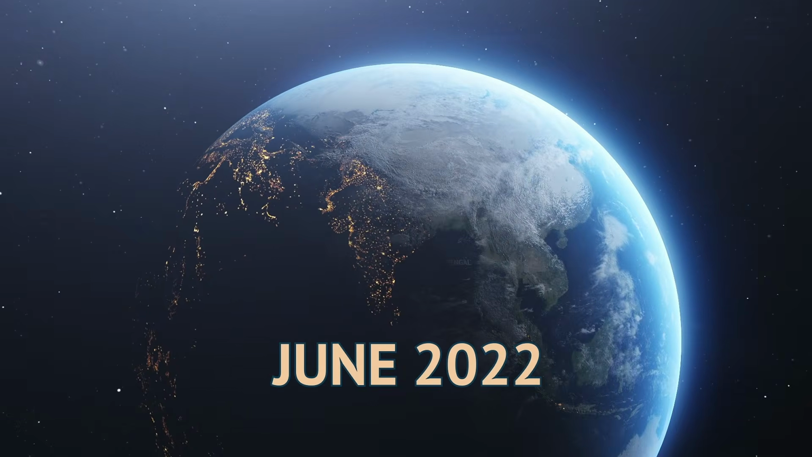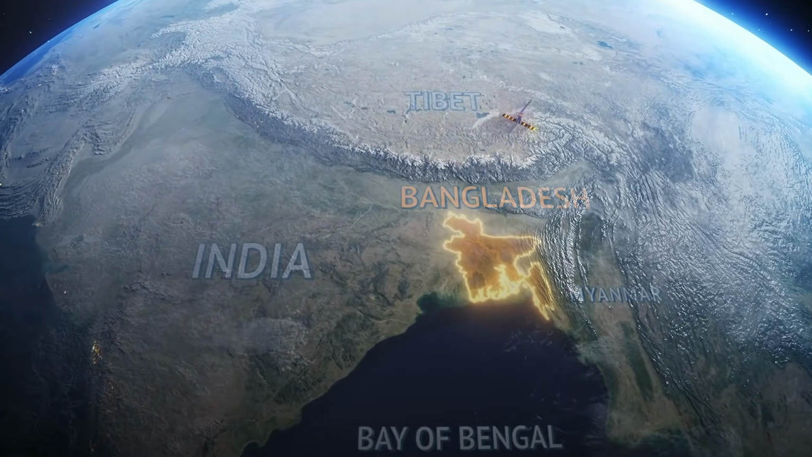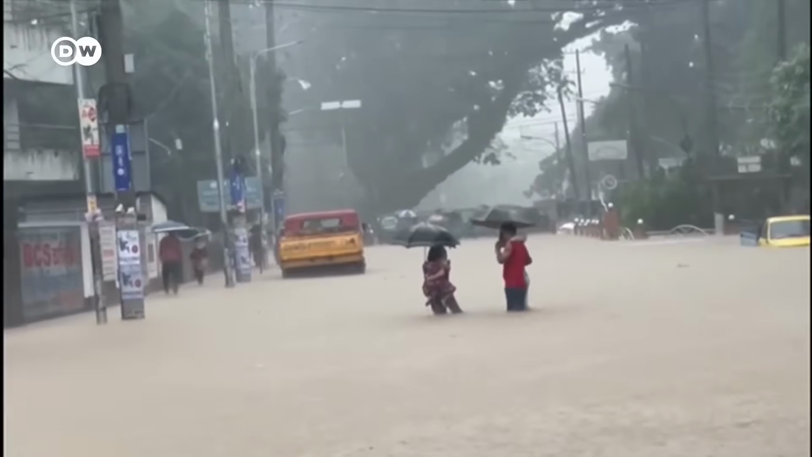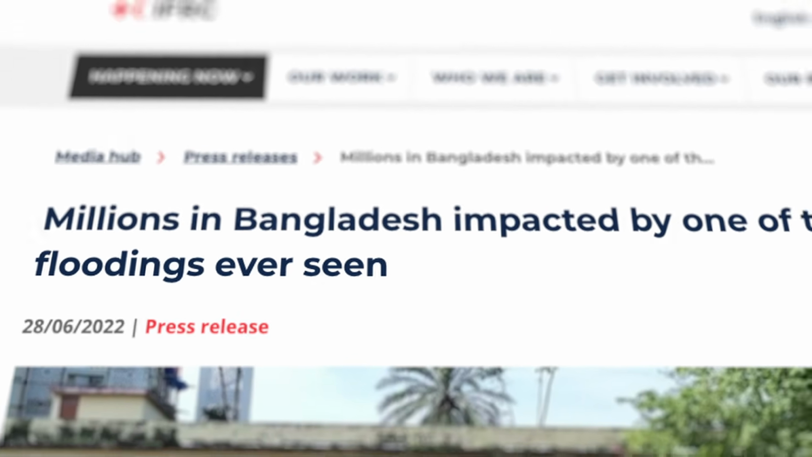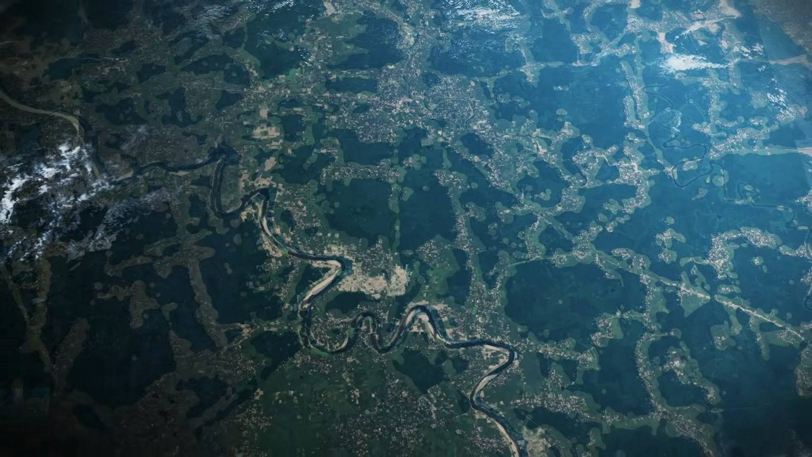In June 2022, northeastern India and Bangladesh experienced one of their harshest floods of the past century. Monsoon season led to torrential flooding that meant streets and houses were underwater, leading to more than 2 million people displaced from their homes. It also means we can't see a full picture of the situation in real time.